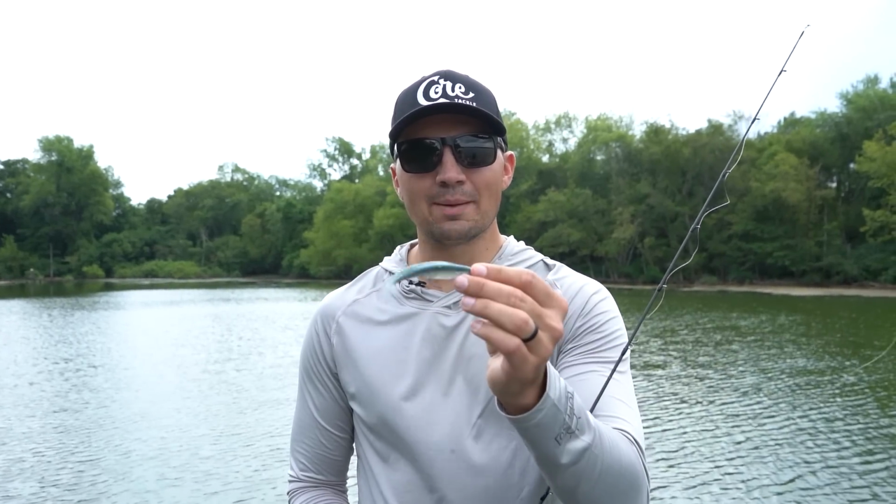Have you ever seen a Fluke vibrate like a chatterbait? I hadn't either until we designed the Core Tackle Scamper Rig. This Fluke hook will make any soft plastic jerkbait vibrate when you reel it in at a fast pace.